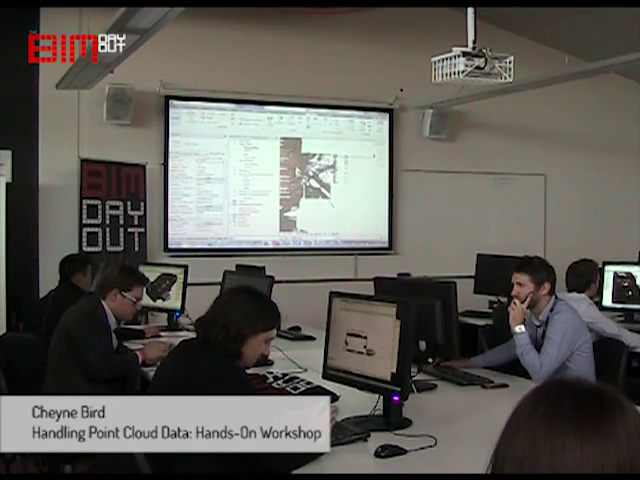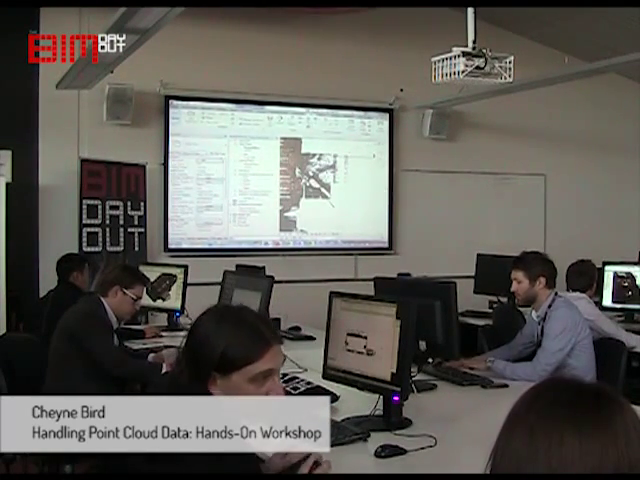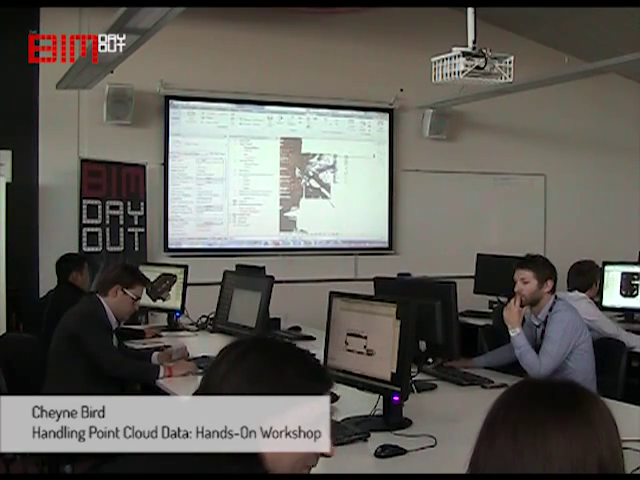So there's the board. So you're on the ground floor, and that's the area we're looking at there. All of you have placed elevation sections over here, section over here.